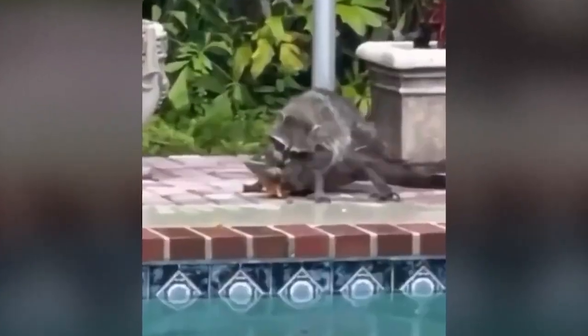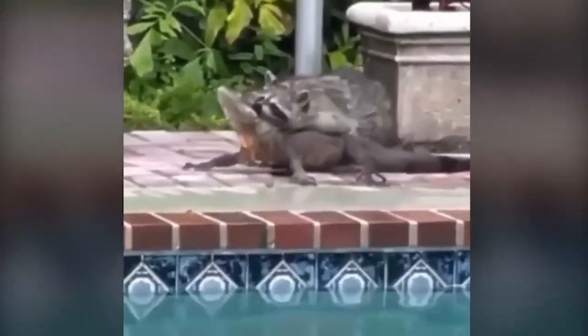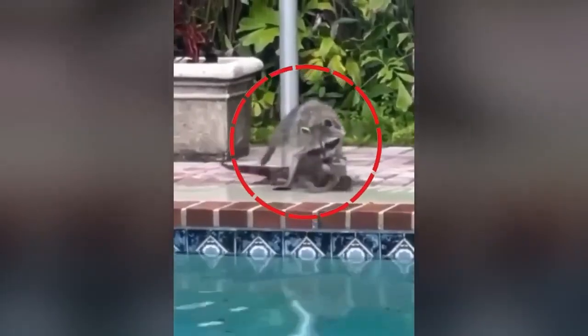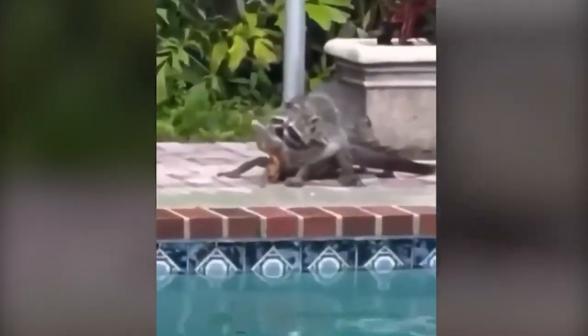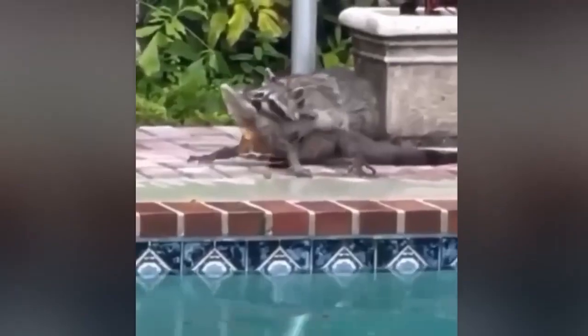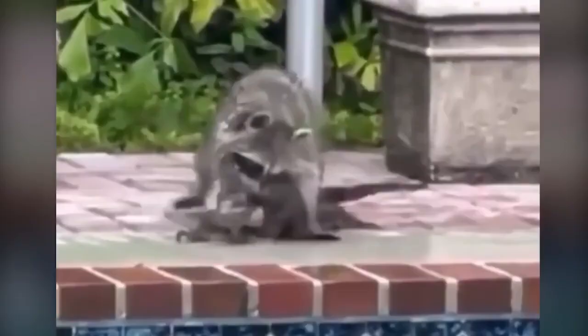That iguana is large. The eggs and young of other local creatures might suffer greatly at the hands of this variety of iguana, which is an invasive species not native to Florida. The owner claims that the iguana merely carried on taking the sunbath next to the pool, despite the raccoon's attempts to restrain it.